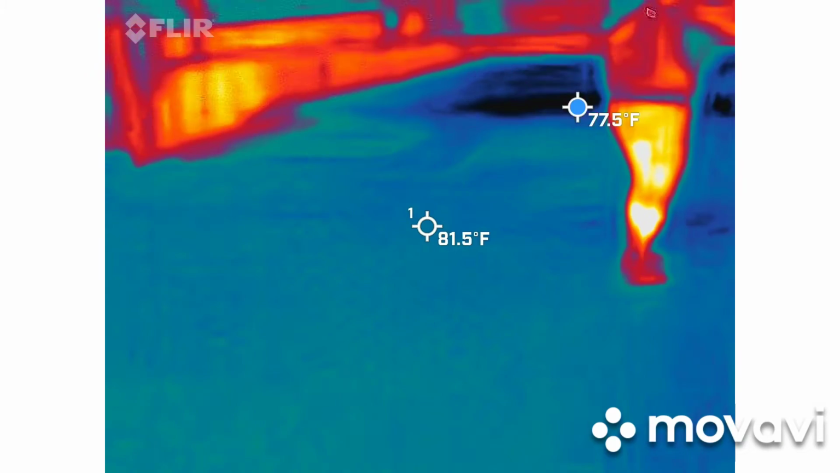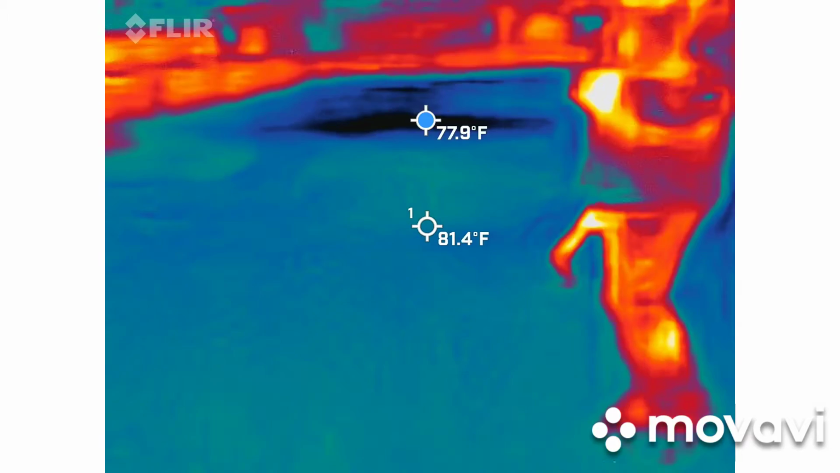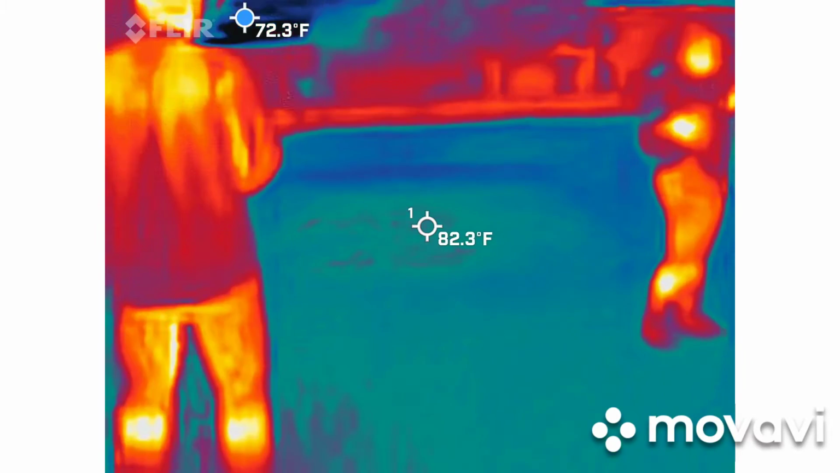Between the millimeter, I have different other spirit boxes. I keep a digital camera and lasers. I got all kinds of stuff in this bag.